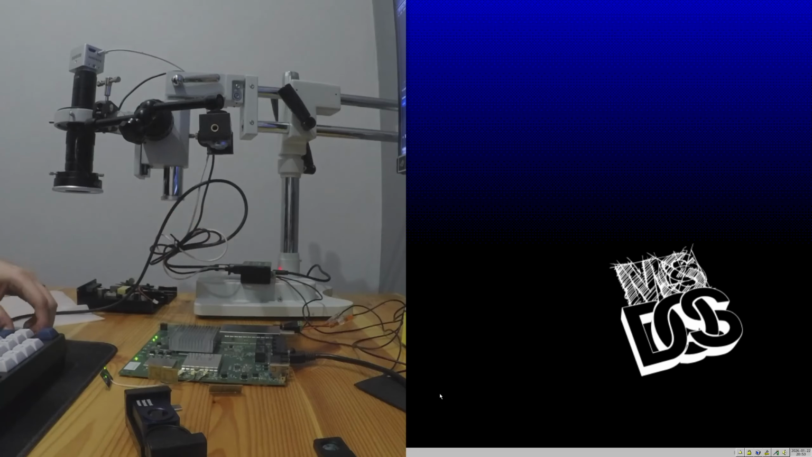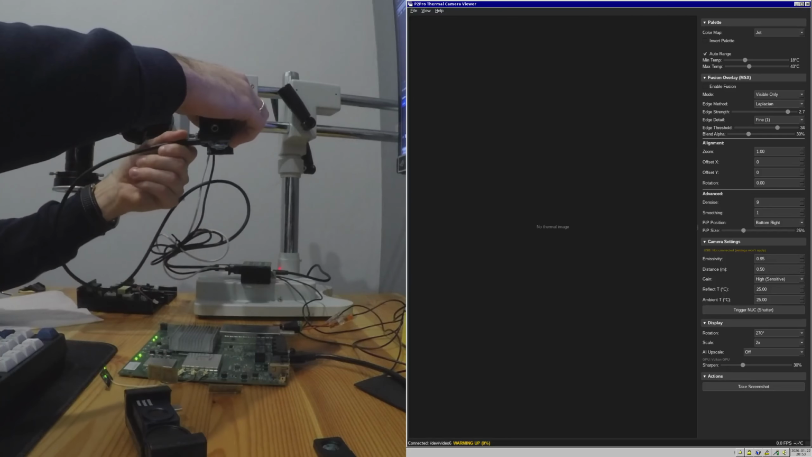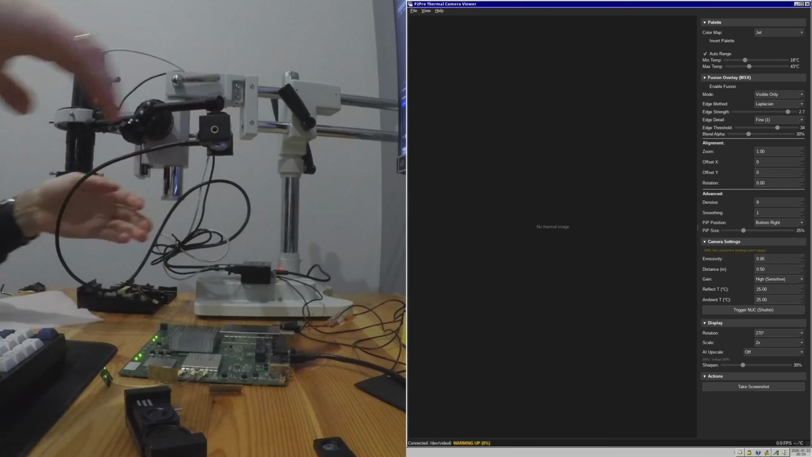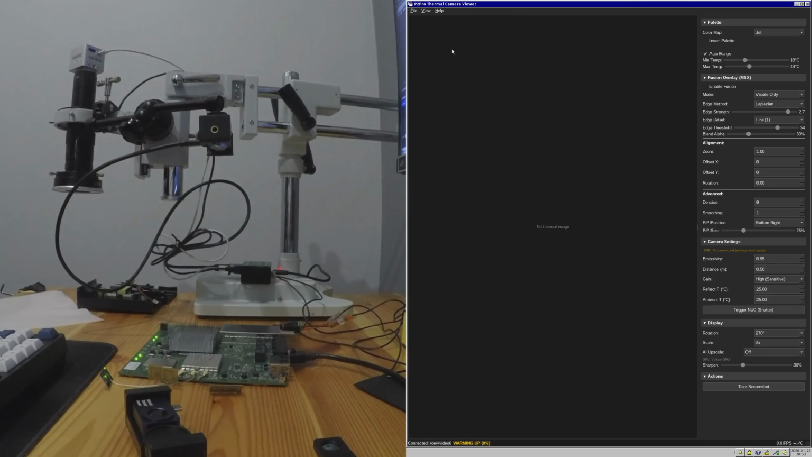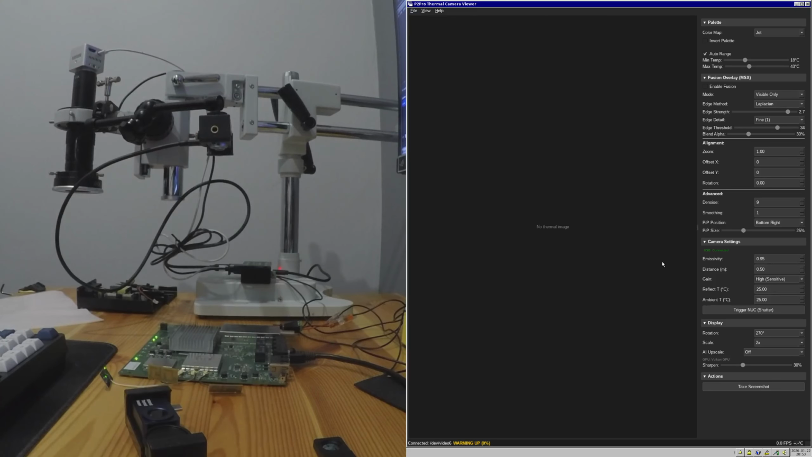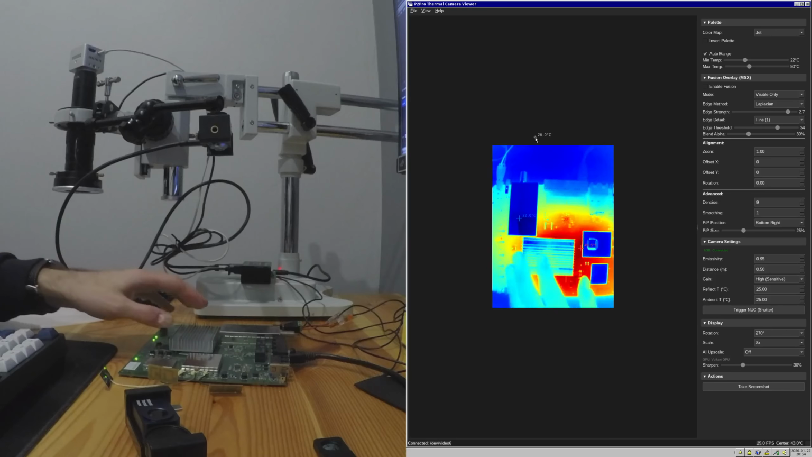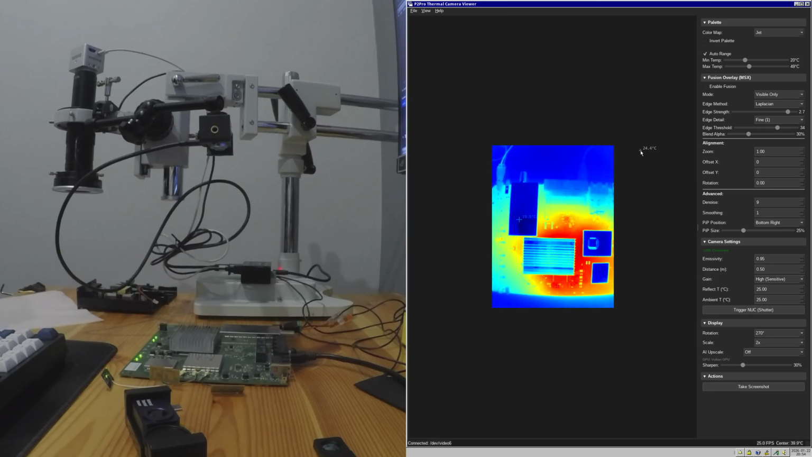Okay, let's plug it in. I'm just going to run the software and plug in the camera. Okay, let's see. The thermal image might be distorted because it's calibrating now. We have to give it a moment. All right, now we see the image.